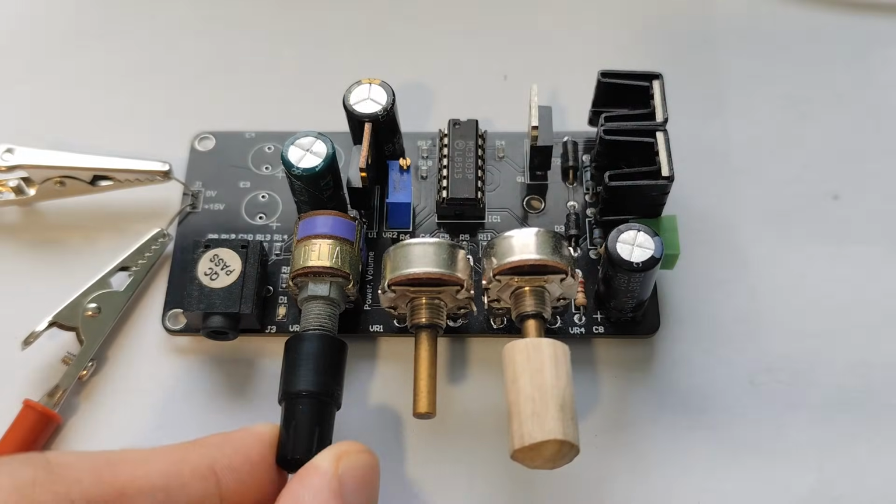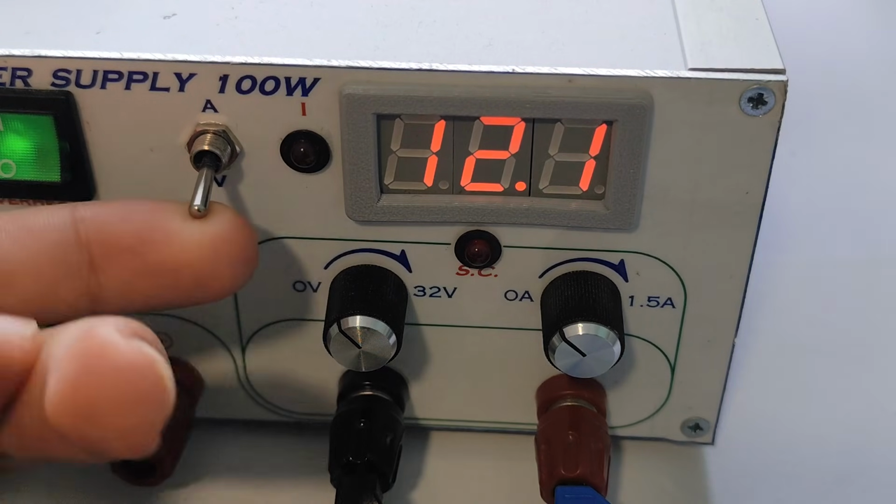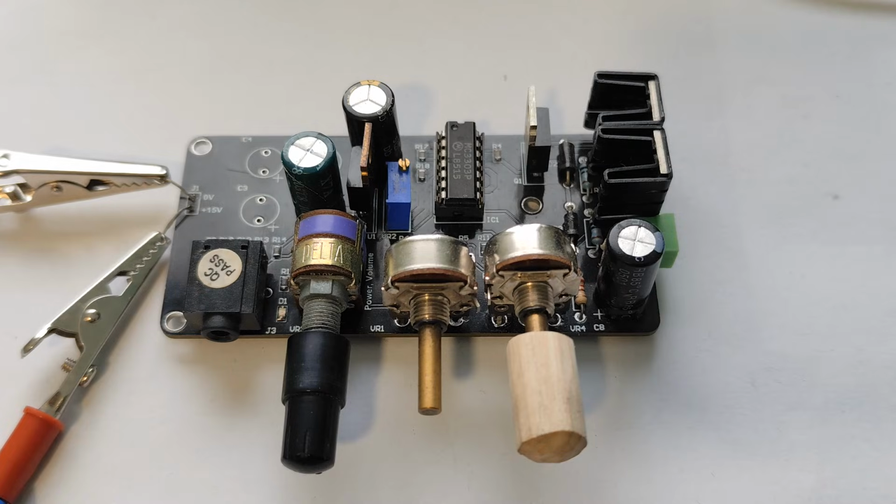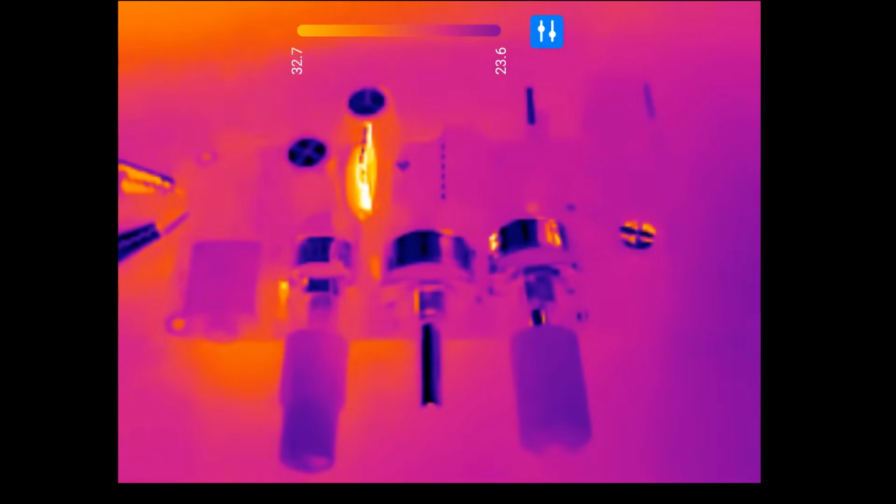Another example might be a circuit that happens to be an amplifier, and when we turn it on, you can see that it's not really working, and it's drawing more current than we'd expect it to. It's true that you could start probing around and probably find the problem, but with the thermal camera you can just take a look and notice that this voltage regulator is overheating, so finding the problem is actually that simple in this case.